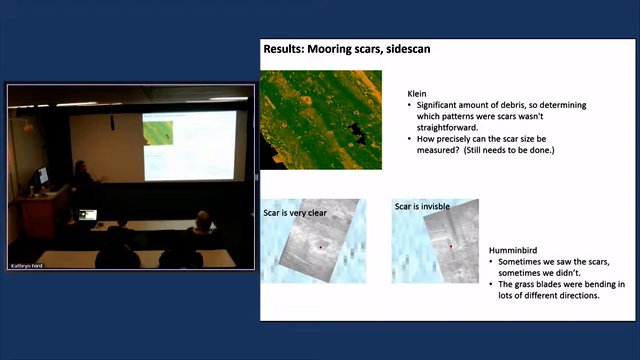These are 6-foot scars, and we're trying to look at changes that are sort of on the order of inches. And I think that this is stretching it a little too far. So this is our next step, is to take this map and measure out these scars and then compare it to divers who've measured these same scars.